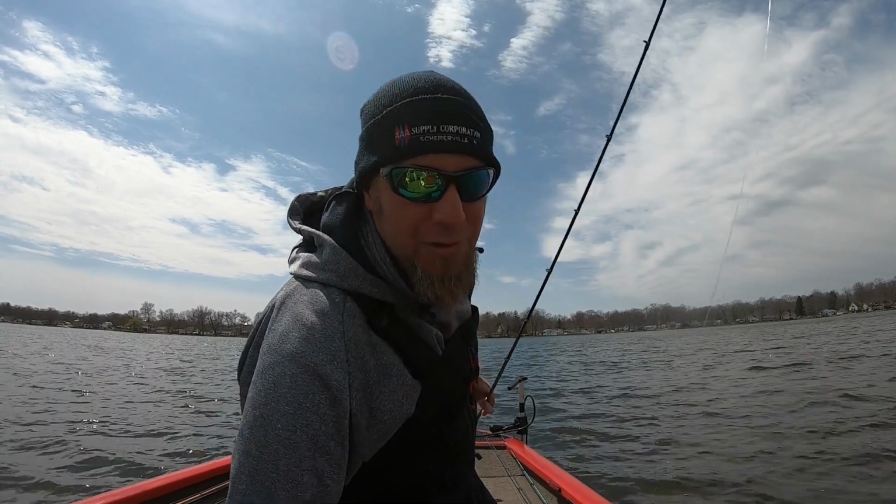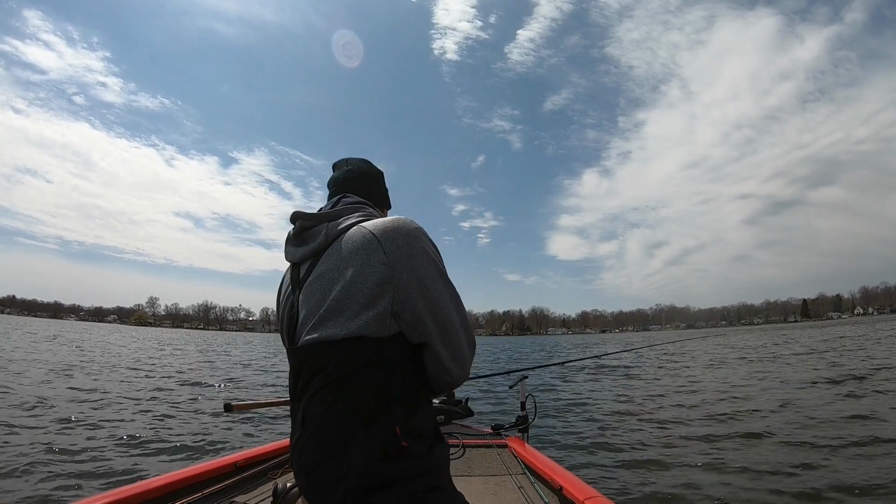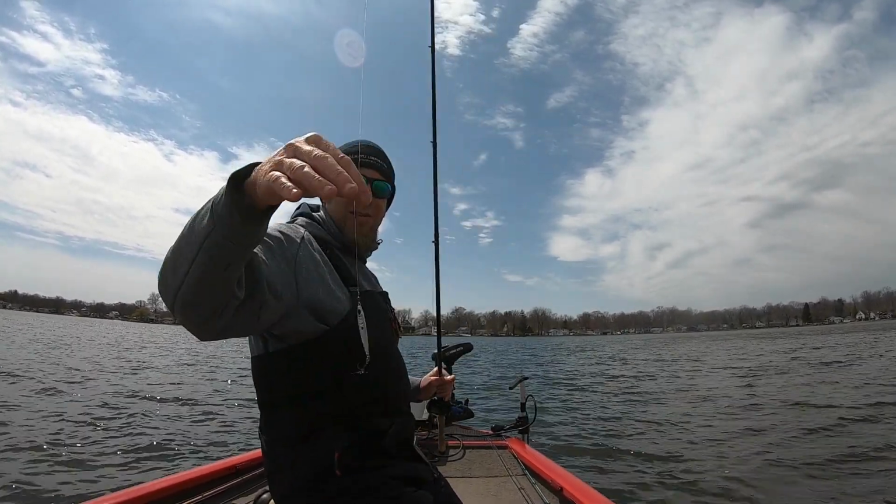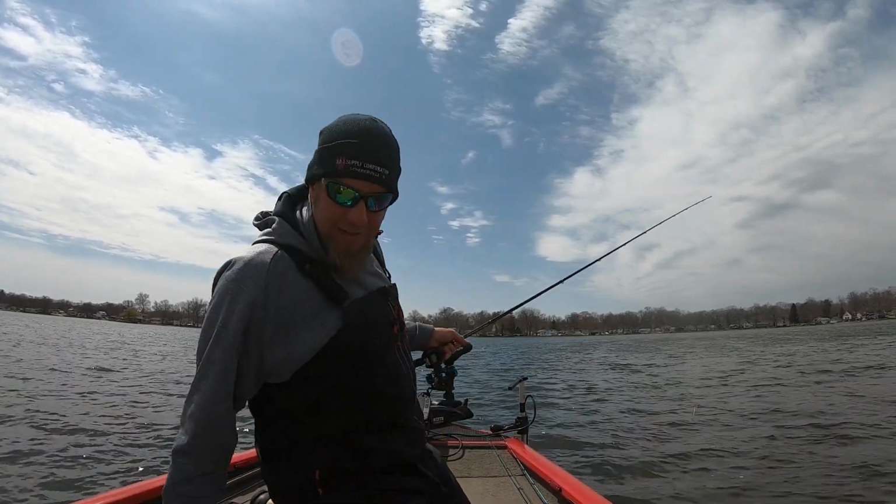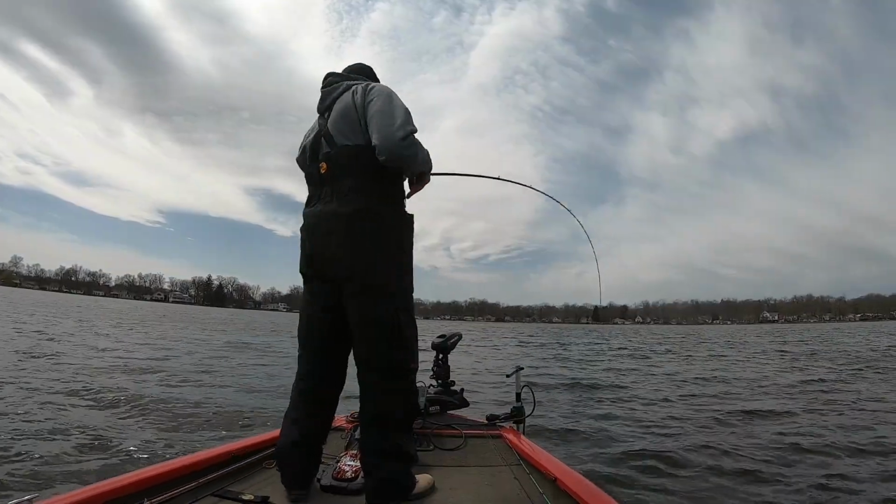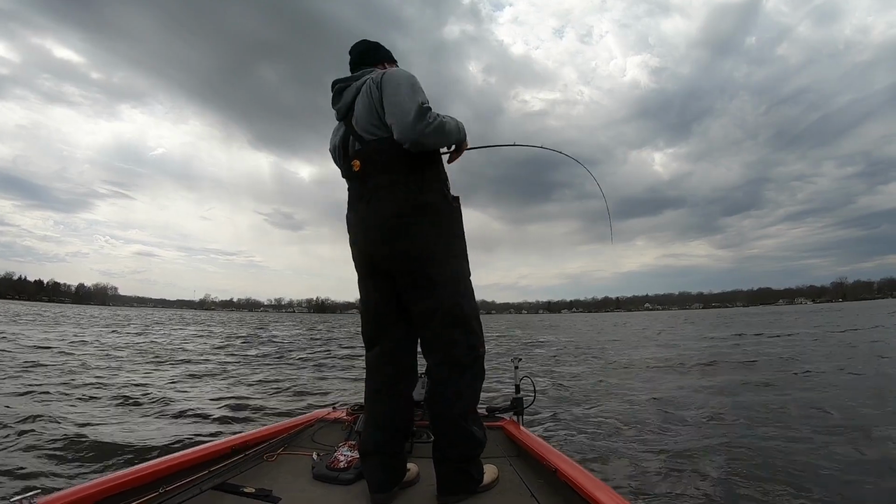I'm supposed to be bass fishing. I guess technically I am. White bass. So much fun though. Just this little guy here. I had a blade bait on, but they didn't like it after a couple times, but they're attacking this one. There he is. There we go. There's another one.